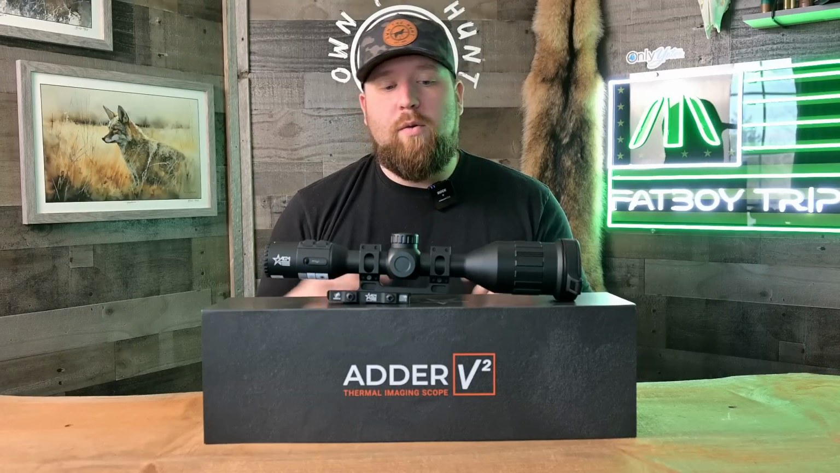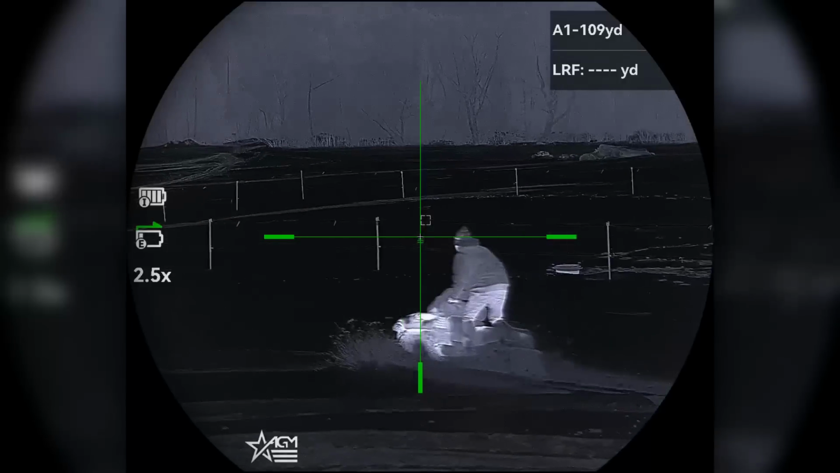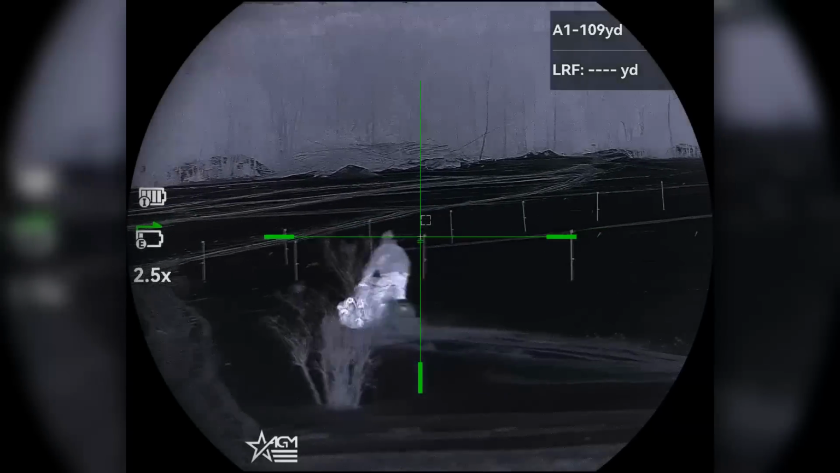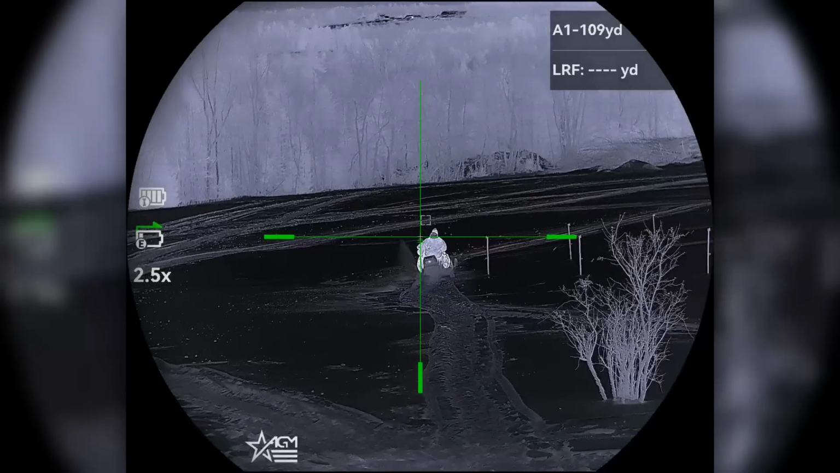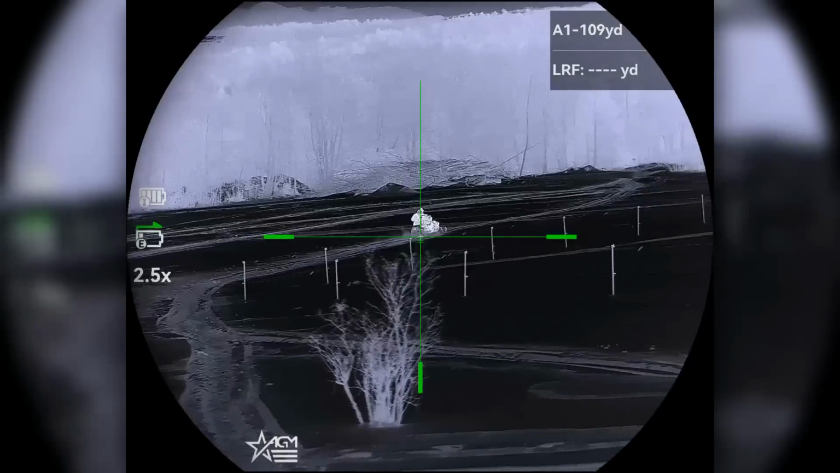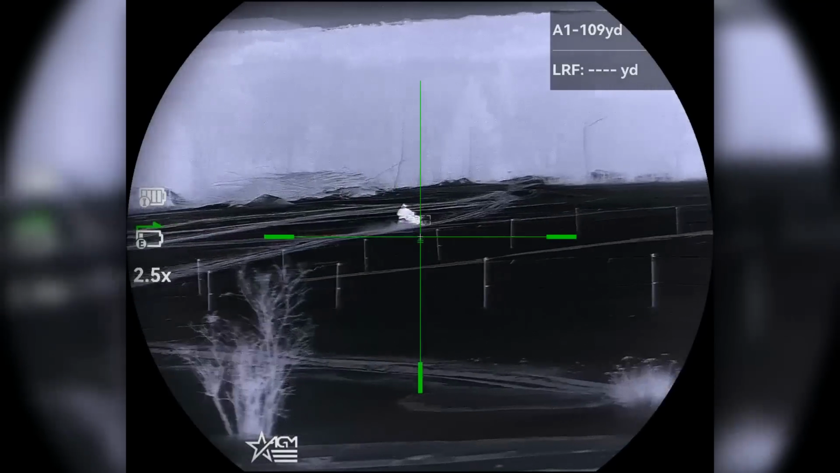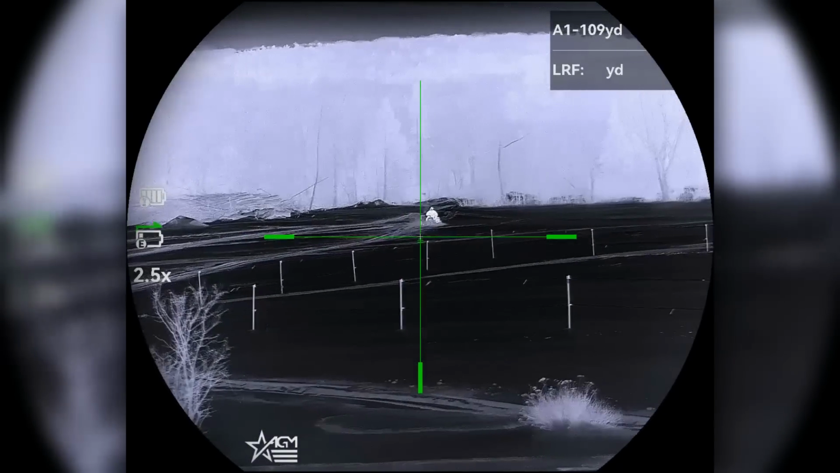Another pro on this scope, the eyepiece is massive. So they did go to a 2560 by 2560 display. It is very, very noticeable. Huge difference between the last Adder and this Adder V2. That 2560 by 2560 display in this scope is awesome. Very large, very immersive, great experience for the viewer.